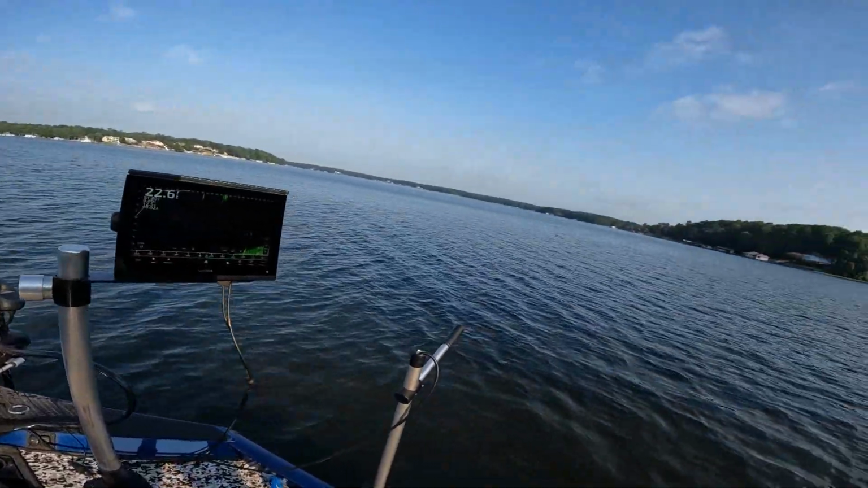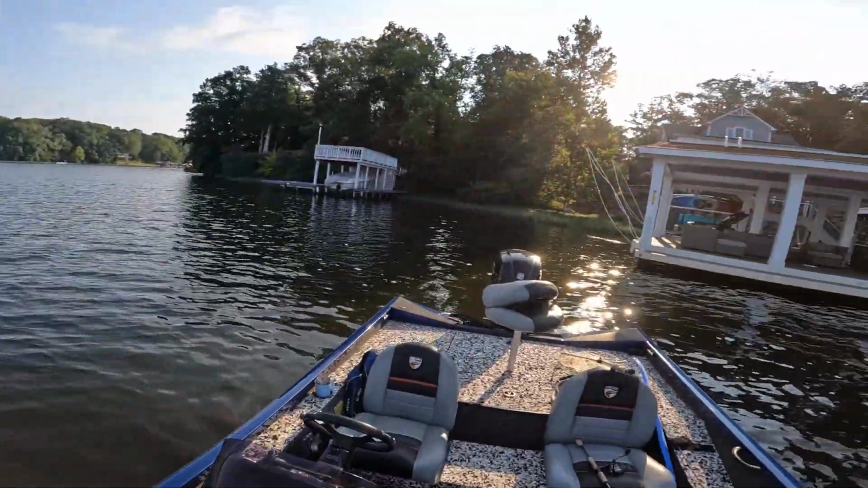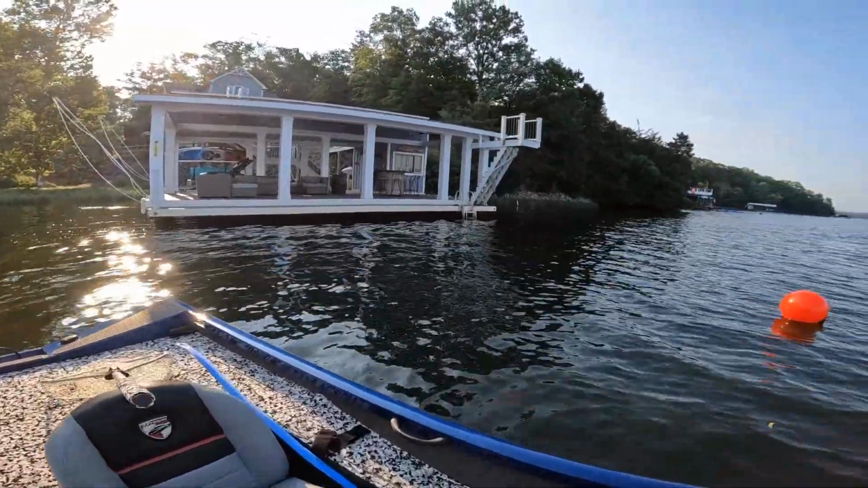So he was hooked in the bottom lip. So there you go. But I've heard many people talk about that. Well, when they're hooked in the bottom lip, they did this or did that. He came straight up and grabbed it.